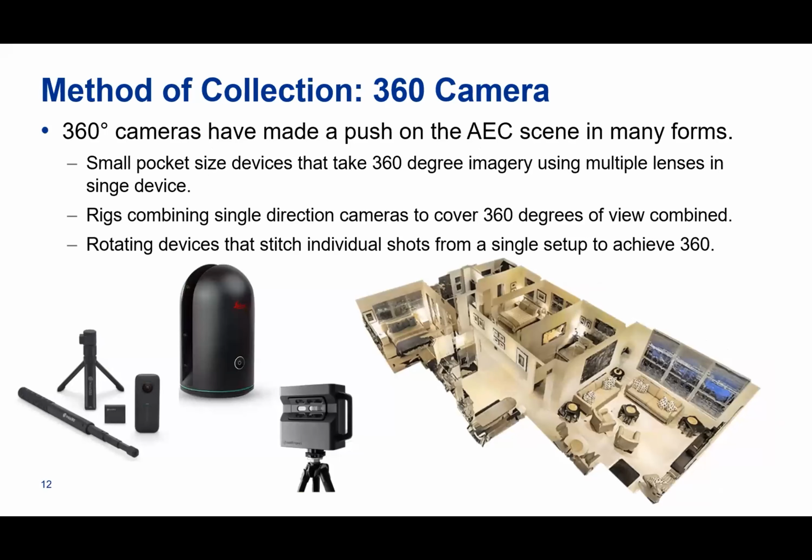Another way is 360 cameras. You've probably seen these before. The one on the left-hand side here is an Insta360, and basically it's just a 360 camera. You hold it up with either a tripod, or you can even mount it on your hard hat.